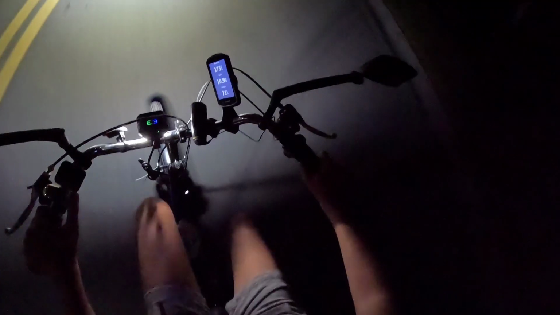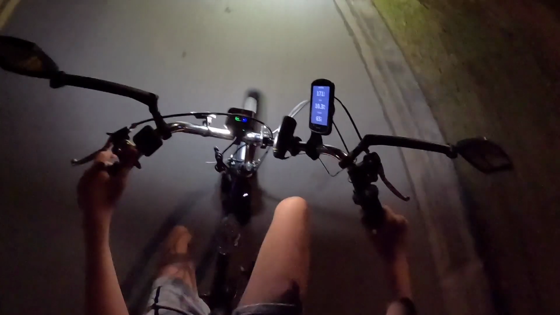Okay, yeah, I'm cheating. I had my hands on my leg. Let's not do that. Oh my god. Okay, my heart is at 175 right now. Okay, dodge that reflector. Okay, signal. Okay, now I need to signal back. Okay.